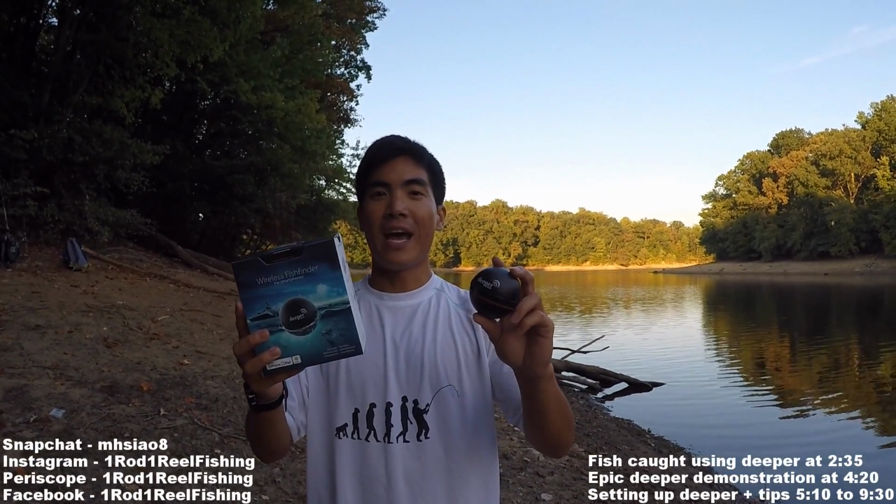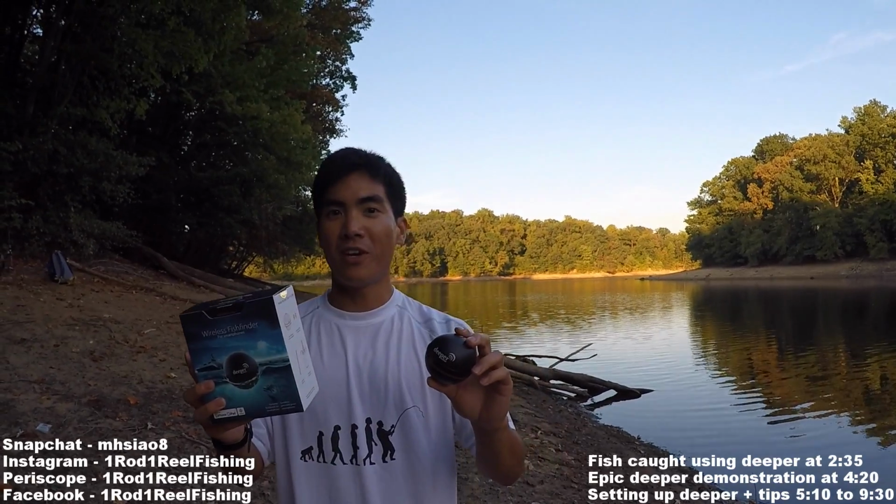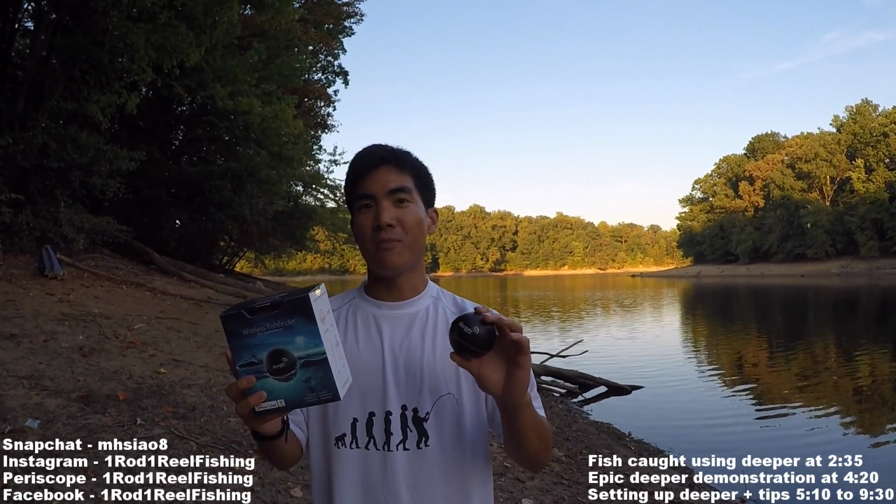Today I'm going to be showing everyone how to use a Deeper Smart Fish Finder. It's an awesome tool that's helped me catch a lot more fish. It's a fish finder designed for bank fishermen.